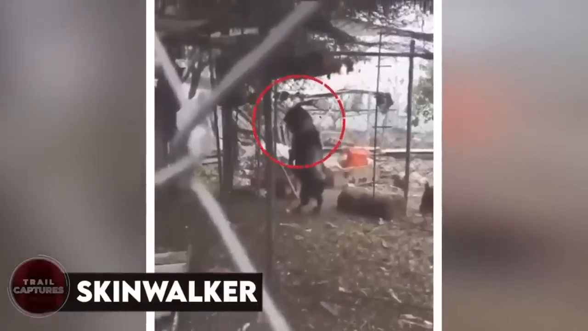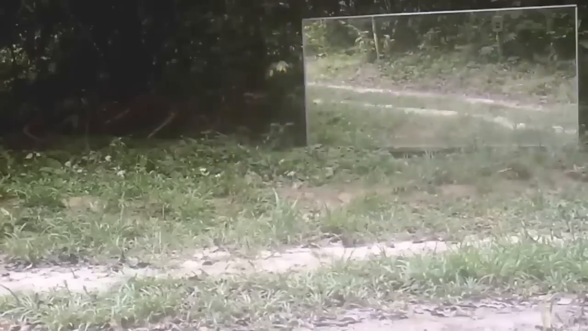Skinwalker. Ever wondered what animals do when no one is looking at them? Well, this huge goat walking in the most terrifying way will answer that for you. It must have thought that no humans were nearby, so it started walking like that, on its back legs going towards the other goats. It looks like something straight out of hell. What do you guys think?